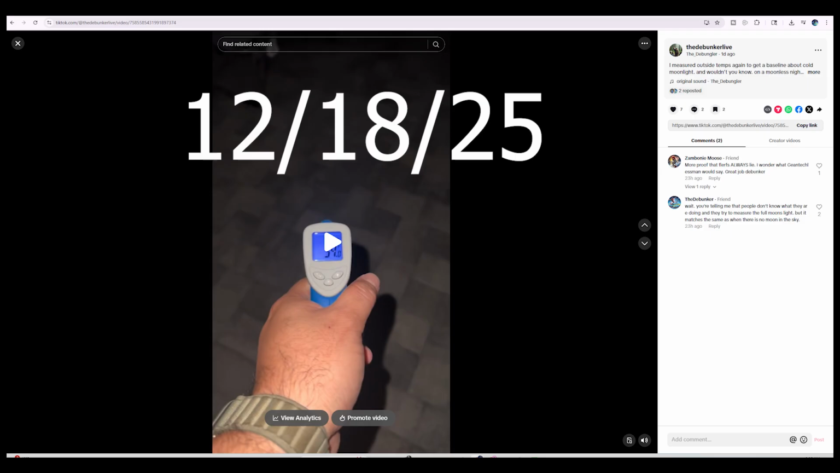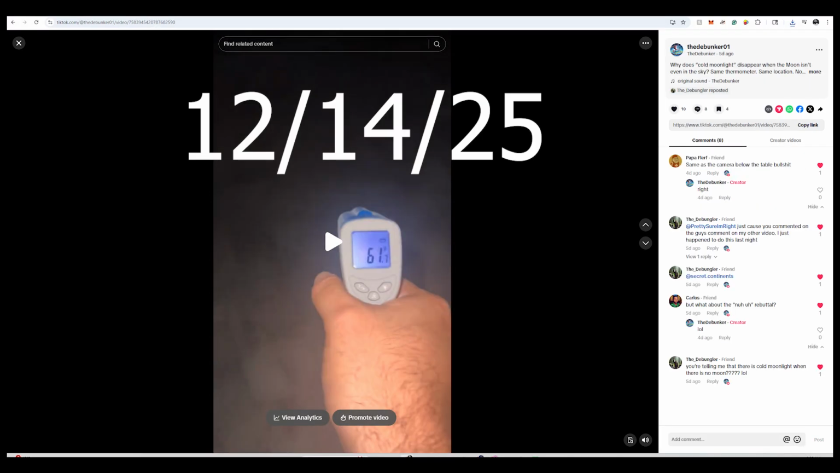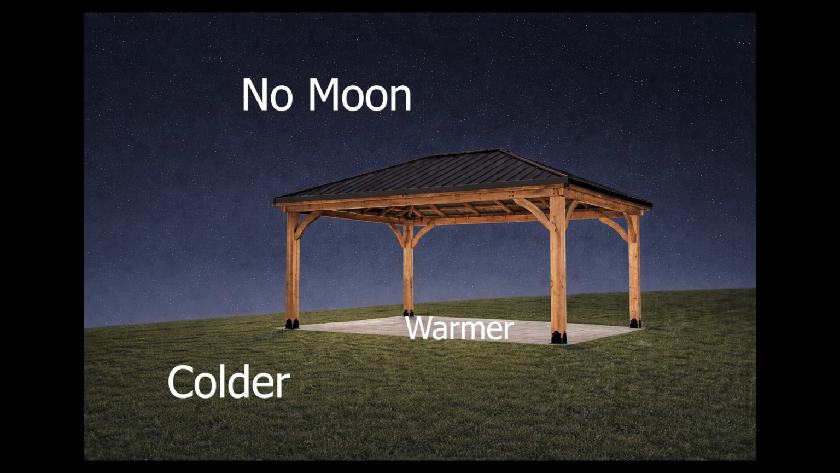Last night, there was pretty much a new moon. The moon was at 1% illumination and had set roughly 3 hours prior to my measurement. And 4 nights ago, it was 6 hours after the moon had set and a little over an hour after the sun had set. In both cases, I found the exact same thing. The temperature under my gazebo was warmer than the temperature out in open air, even when there's no moonlight at all. That immediately tells us that moonlight itself is probably not the cause.